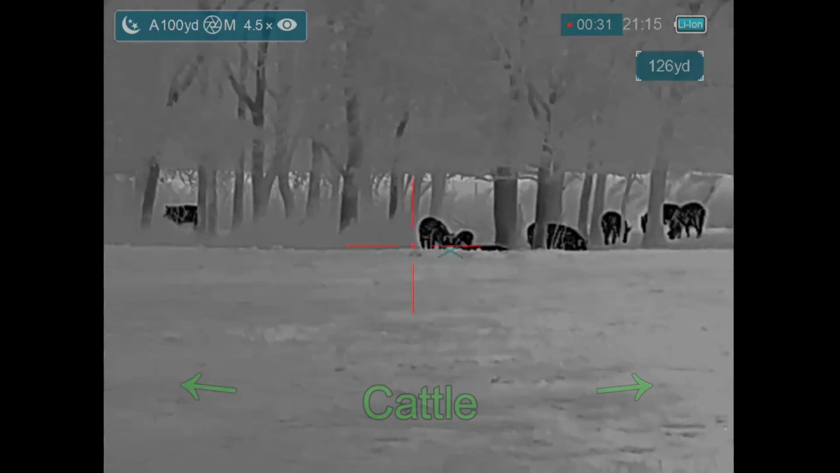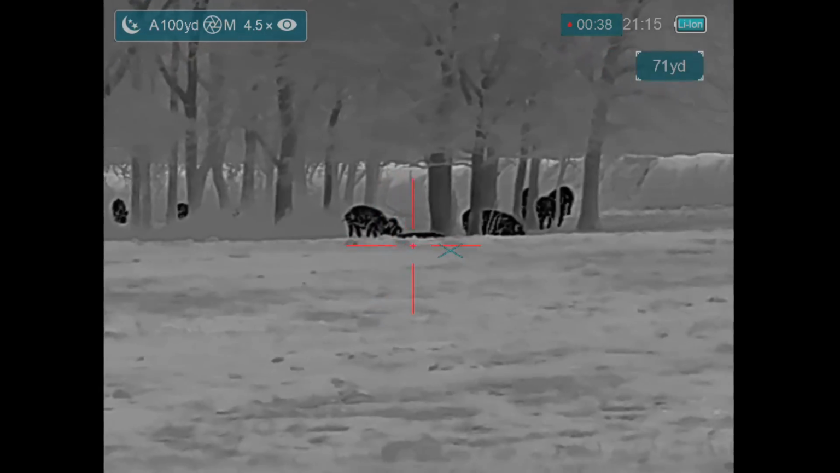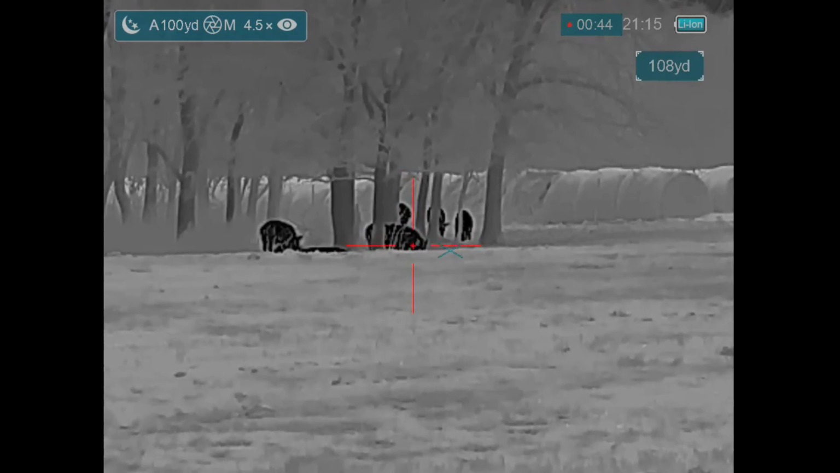Now where we're set up, we have cattle both to the left and to the right of us, and of course the pigs are in front of us and off to the right as well. Are you off to the right? Yeah, I'm off to the far right. Okay, I'm in the woods. Okay. Are you ready?